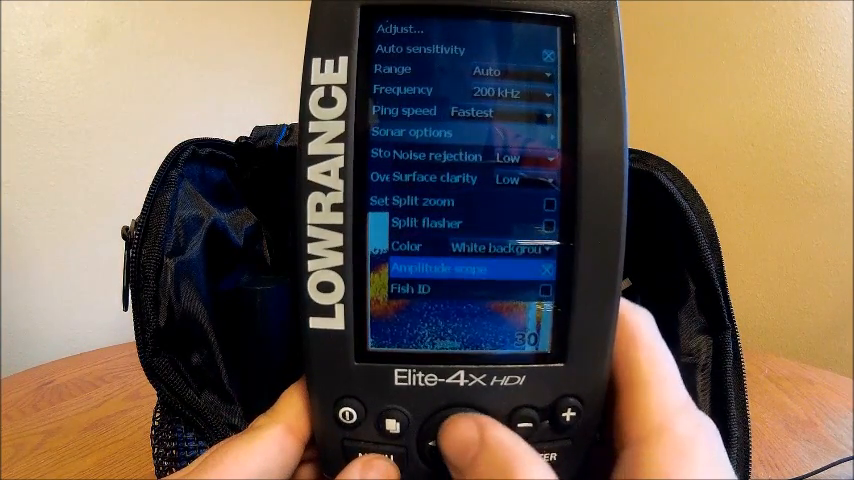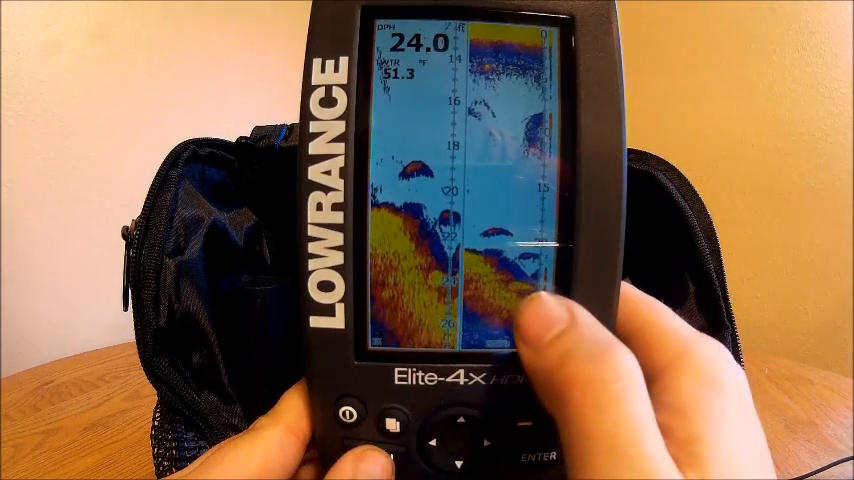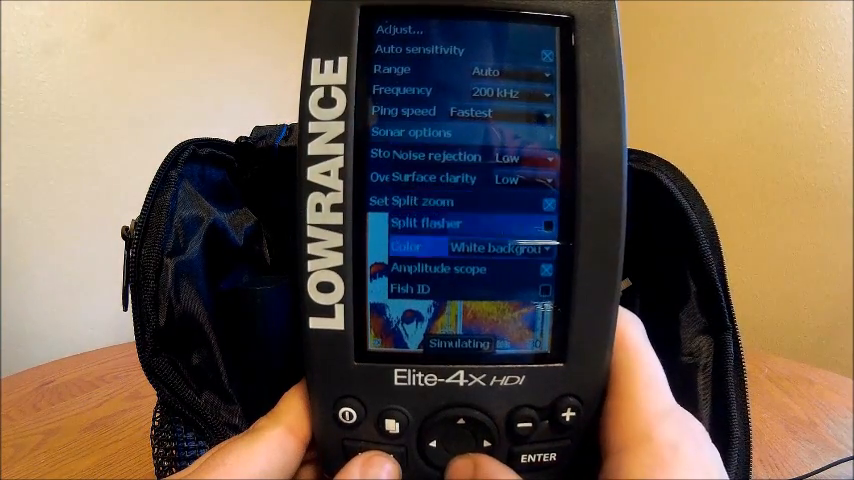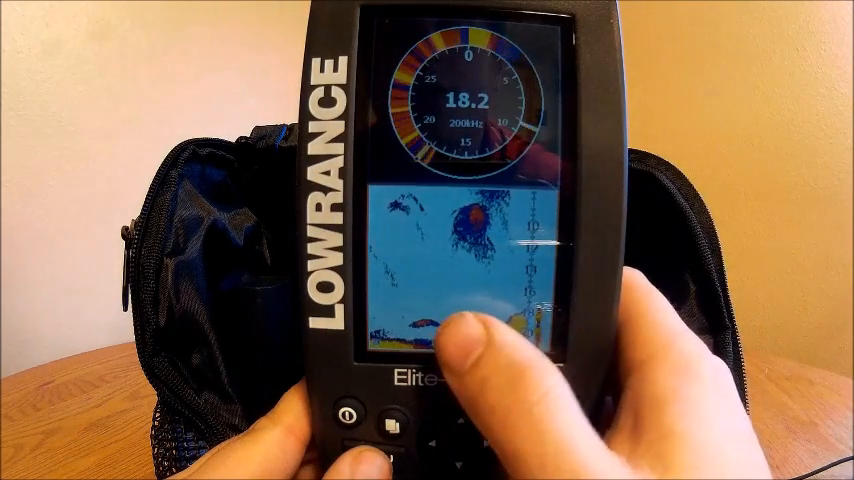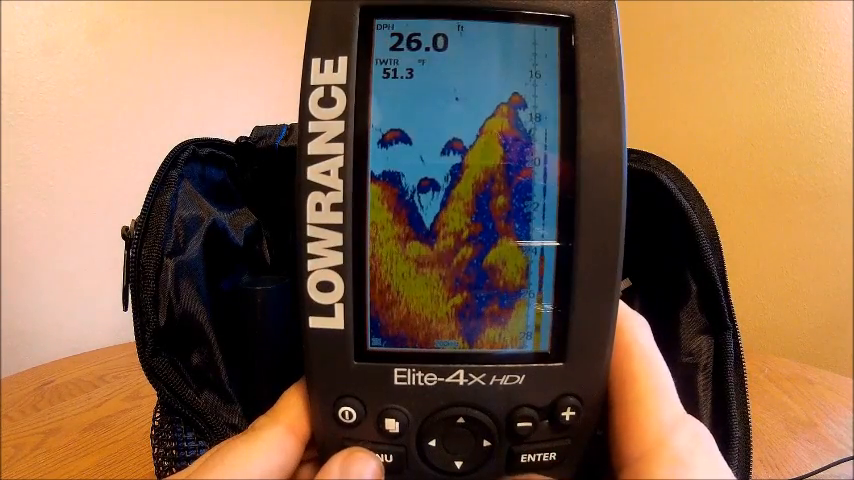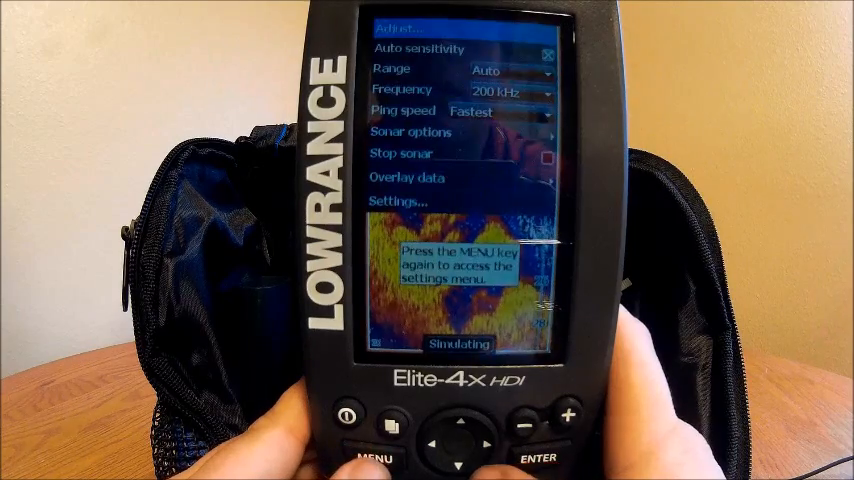You can do an amplitude scope and split zoom at the same time. Your scope is going to be over here, and then your zoom's over here, and your normal sonar's there. I don't think you can do split flasher. Oh, no, you can do amplitude scope, sonar, and split flasher too. So that's kind of cool. I didn't know that. I never tried that. So I'll turn that off. Sonar options. Turn off my amplitude scope. Shoot.